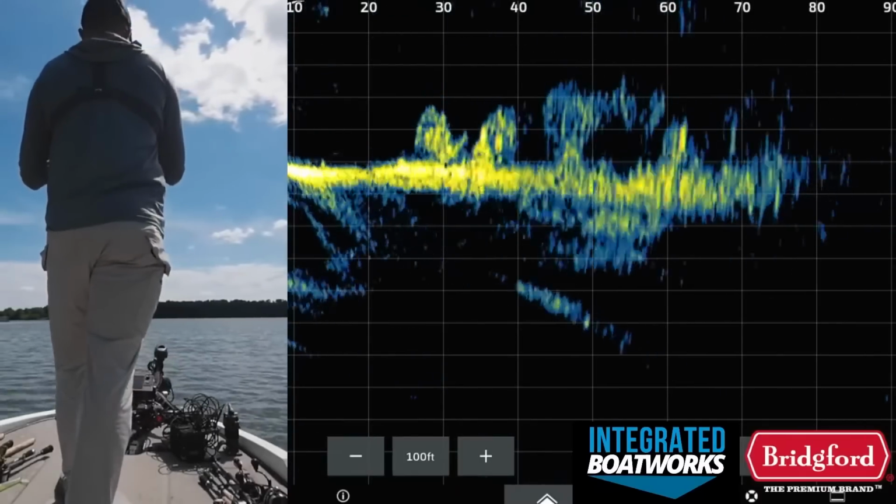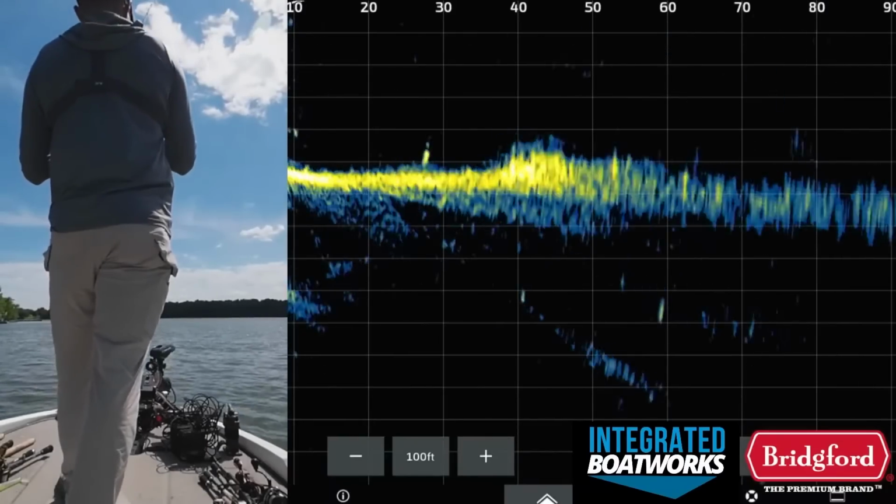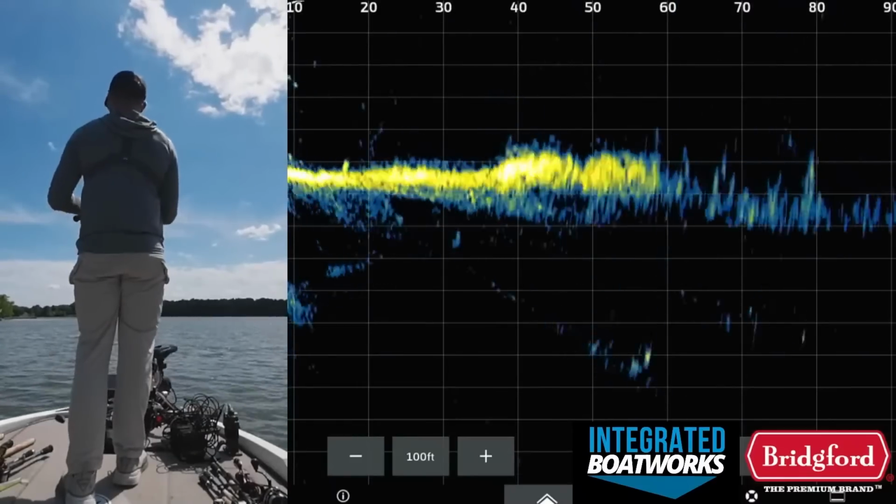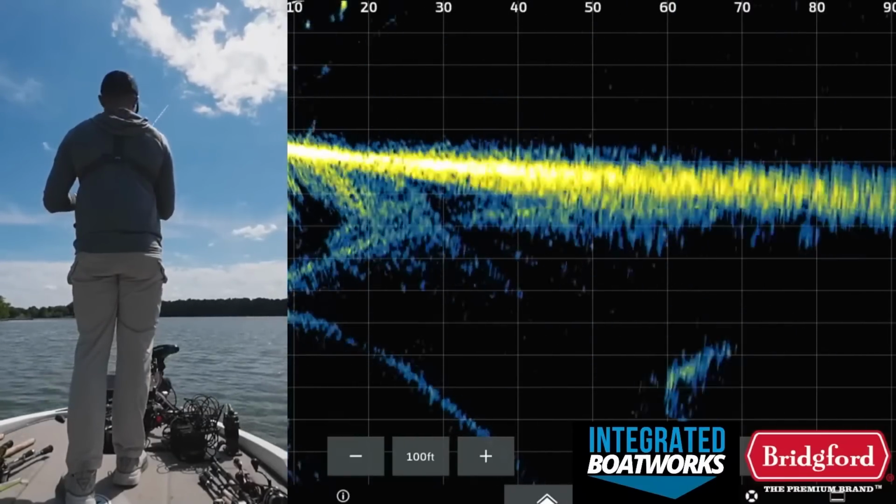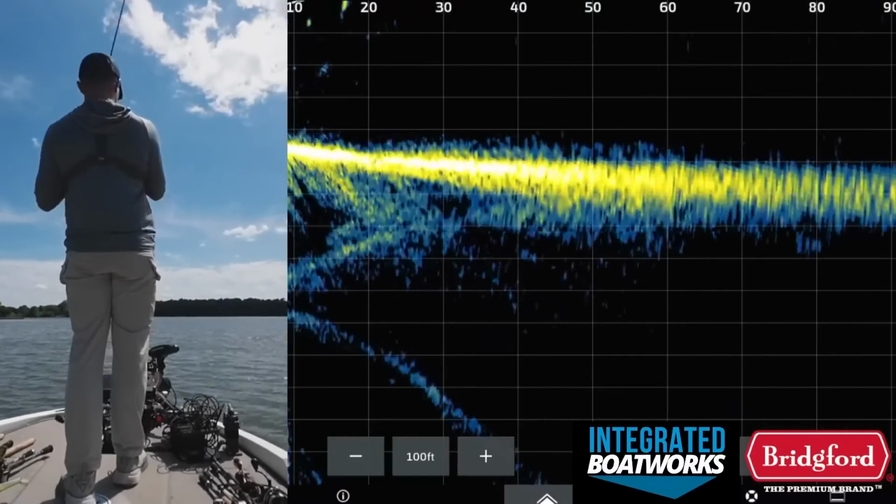Oh, was that a fish? I may have just shook one off. I couldn't tell if it was a fish or not. I'm not sure what that was. I could have just shook off a good one, or I didn't. I don't know.